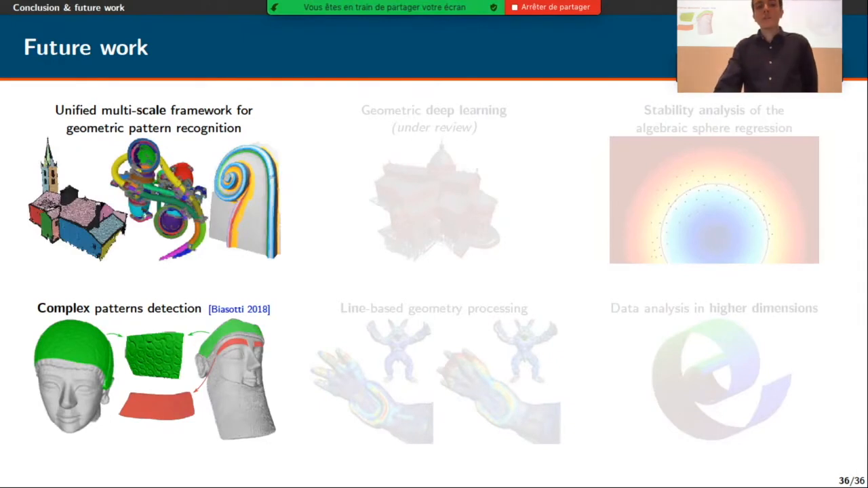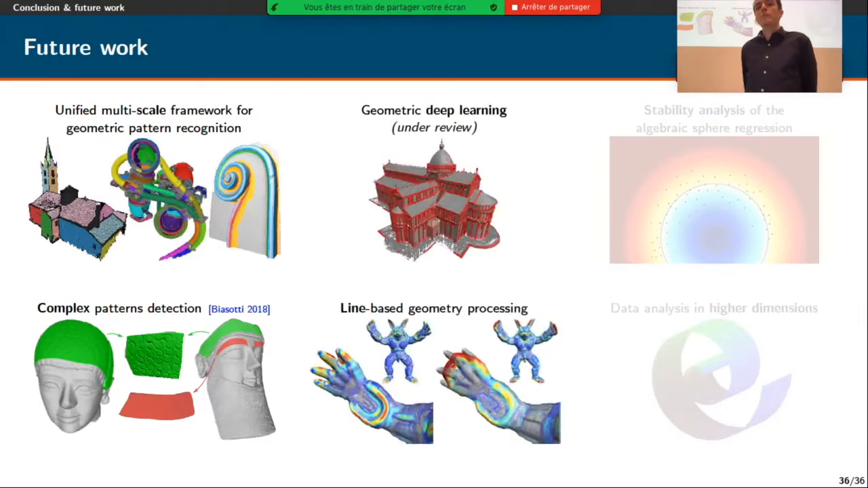So for that, we are also experimenting with deep learning. This is a work under review, where we basically take the local characterization we proposed at multiple scales, so that we have a one-dimensional multi-channel signal that we can give to a network that is able to quickly learn and classify sharp edges in point clouds.